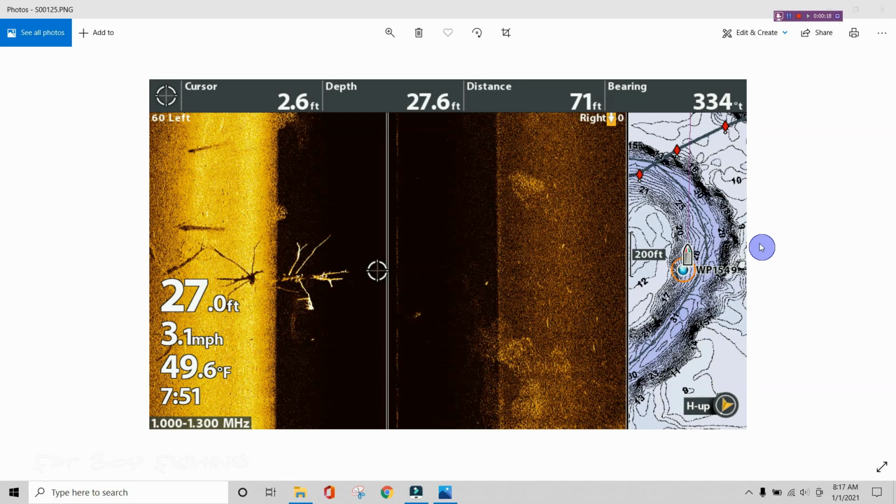All right. So I got to give you guys some more footage here this morning. A little more in depth with the graph settings, the side scan. And then we'll go to the live scope and the fish catching like we did on the last video there.